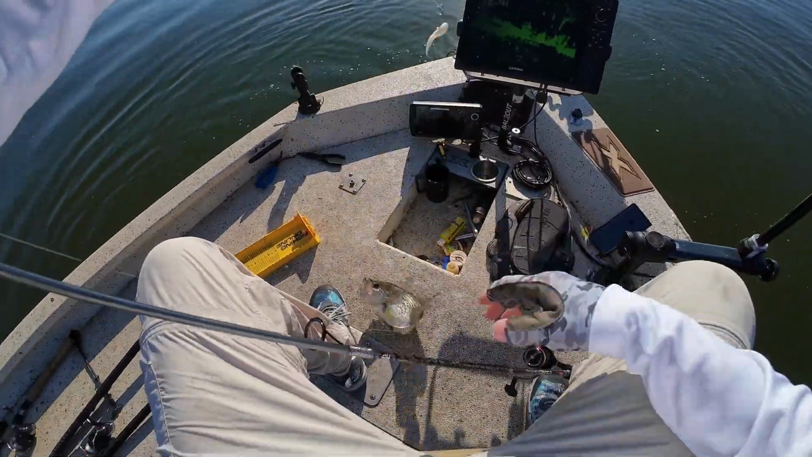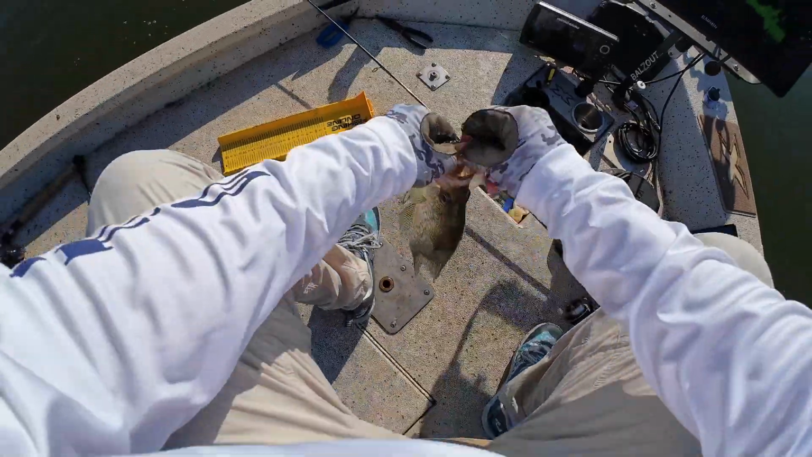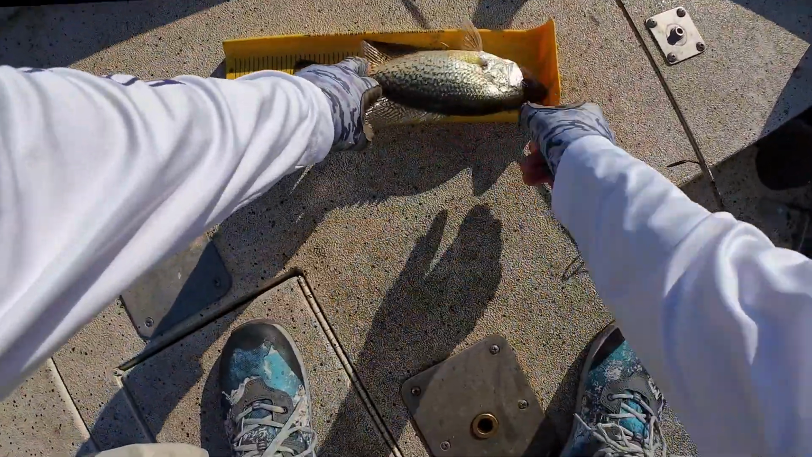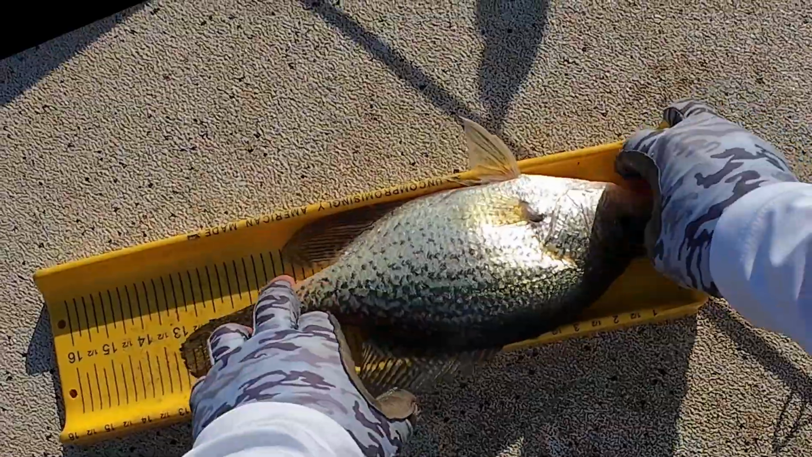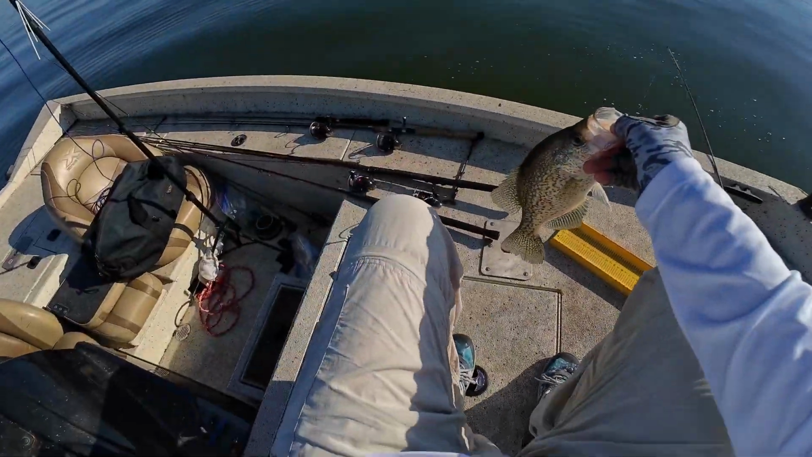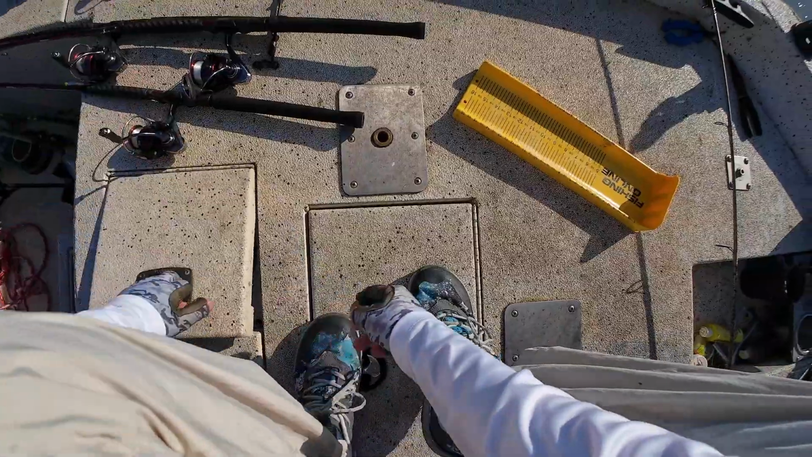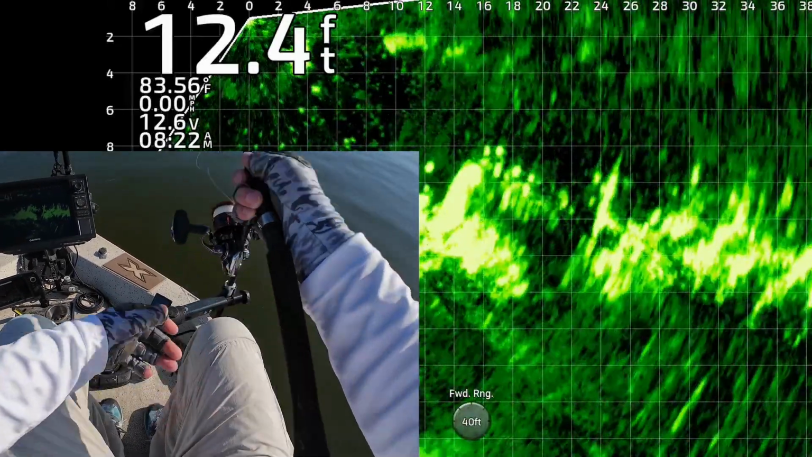A bunch of these fish were coming off right at the boat. I caught about 16 in an hour and a half, but they weren't really getting pinned. They weren't getting hooked like I'd really like, in the top of their mouth. 13 inch. Nice black crappie. Hey, if you got a good explanation why these fish were not getting pinned, please let me know in the comments. I couldn't figure it out.